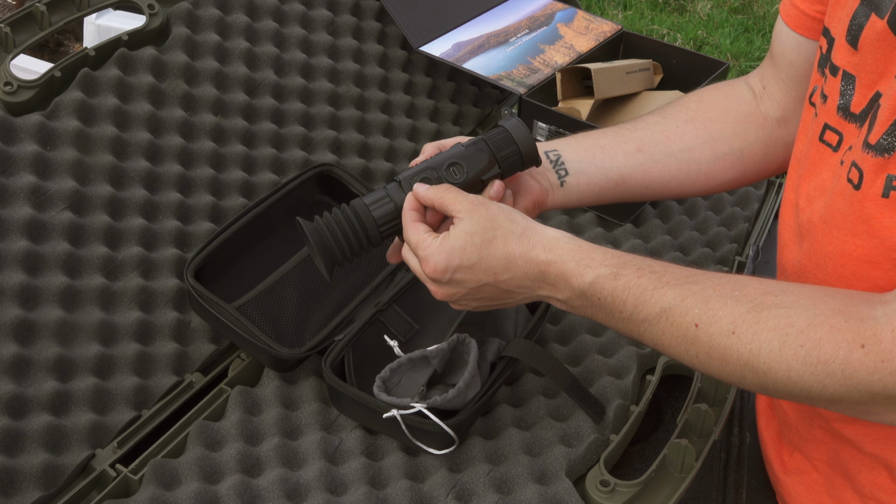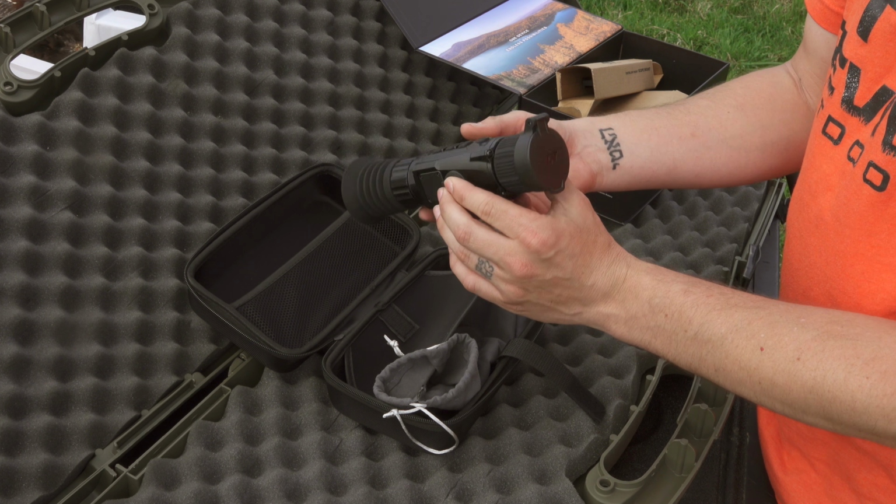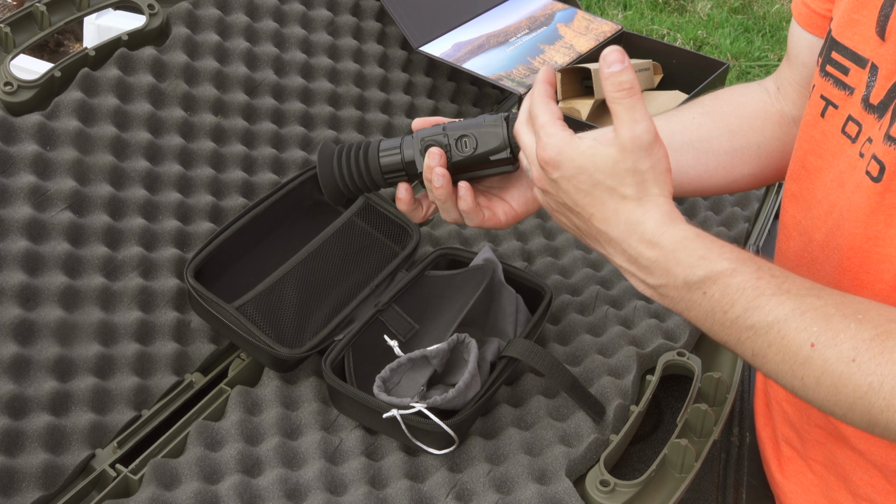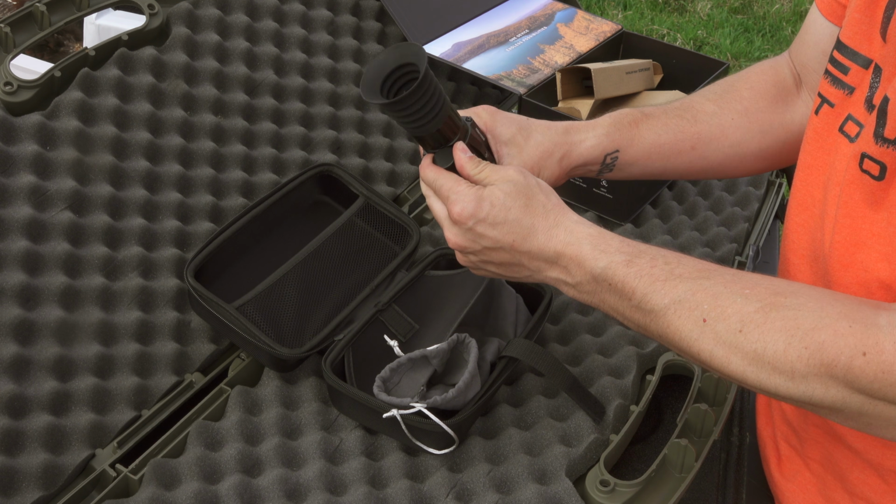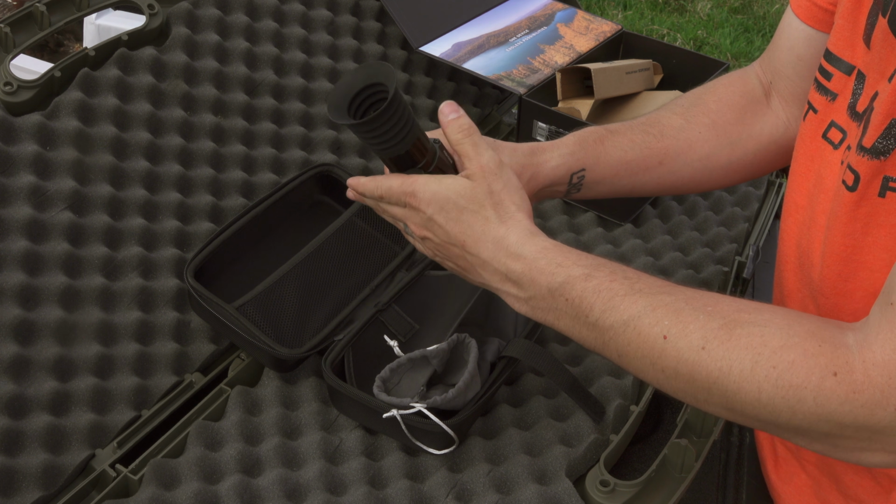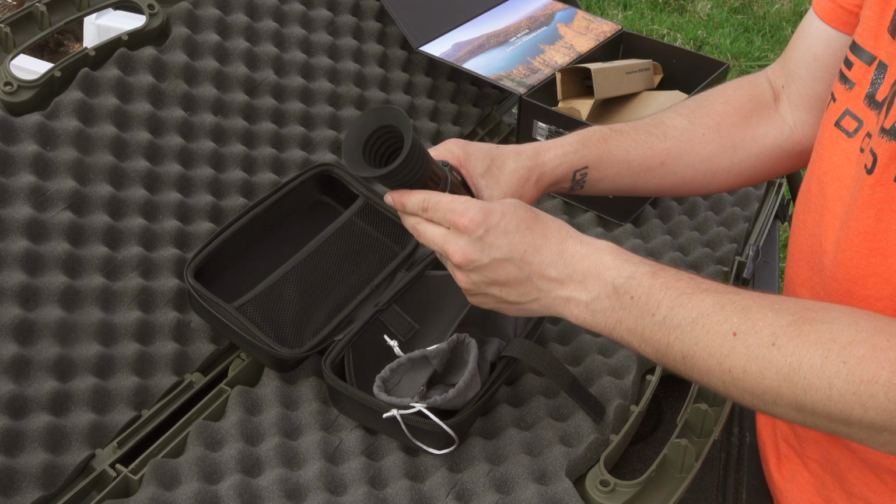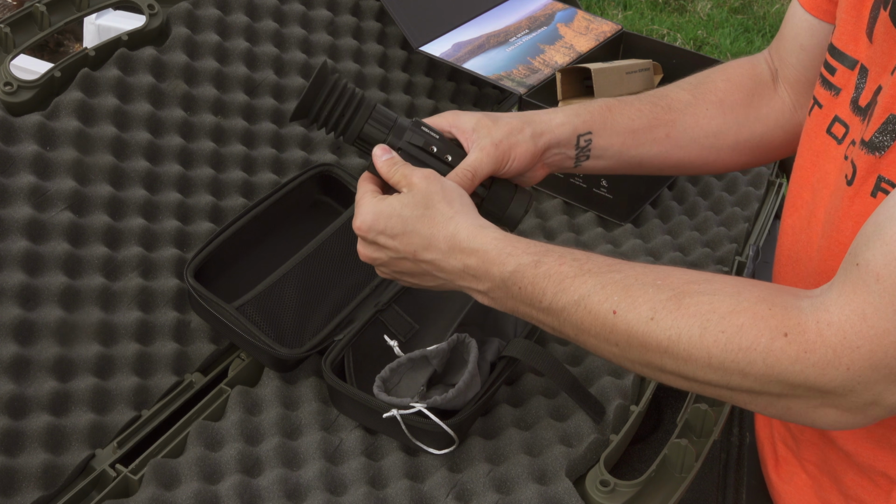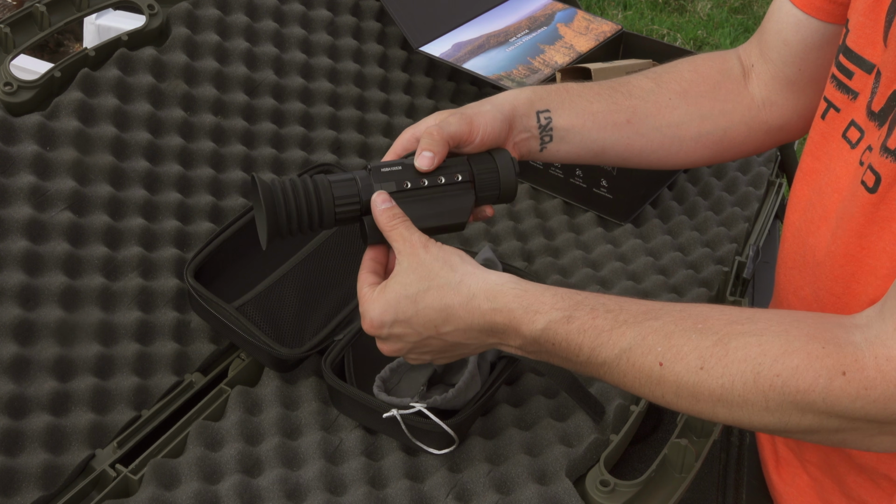On this side, you have a USB-C port, so if you do need to quick charge it, you can. And if you want to run it longer, you want to have it tethered to a battery, like a portable battery, you can do that as well. And then on this side, this is where you're going to unscrew it and put the battery in place. So that little 18650 battery is going to go in, and you are going to be good to go. And then on the bottom here, you have those 4 mounting screws where you're going to mount that scope mount into it.